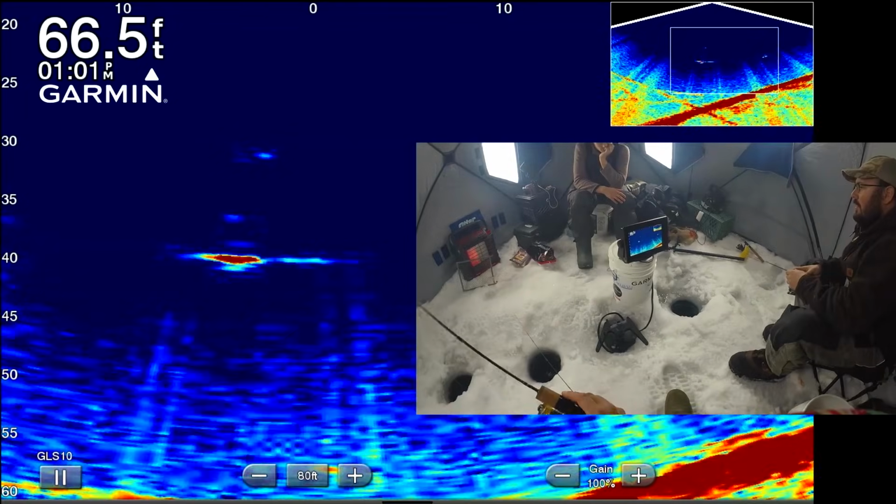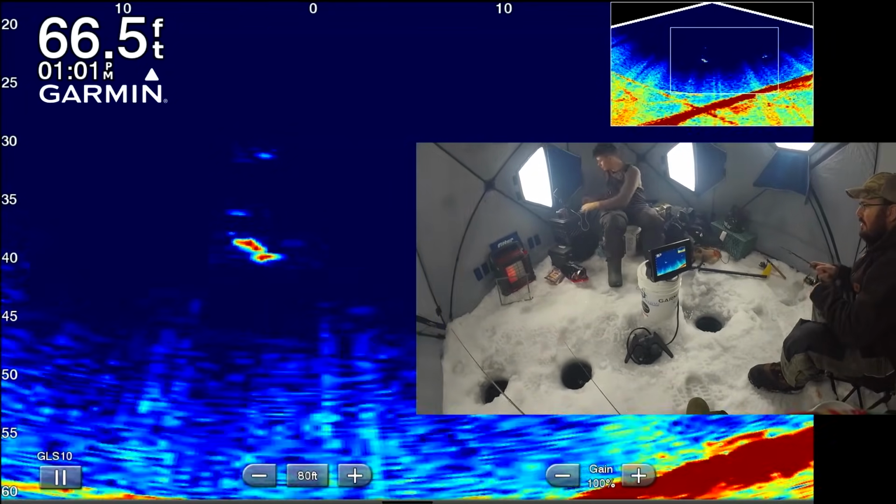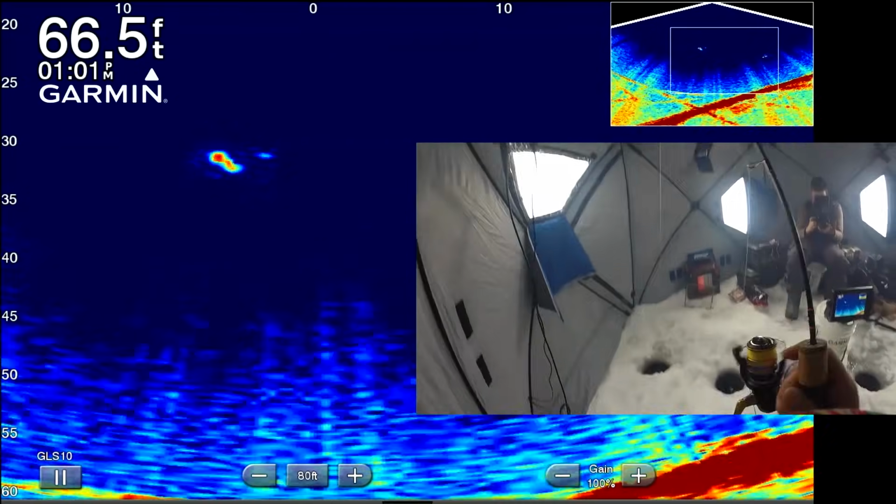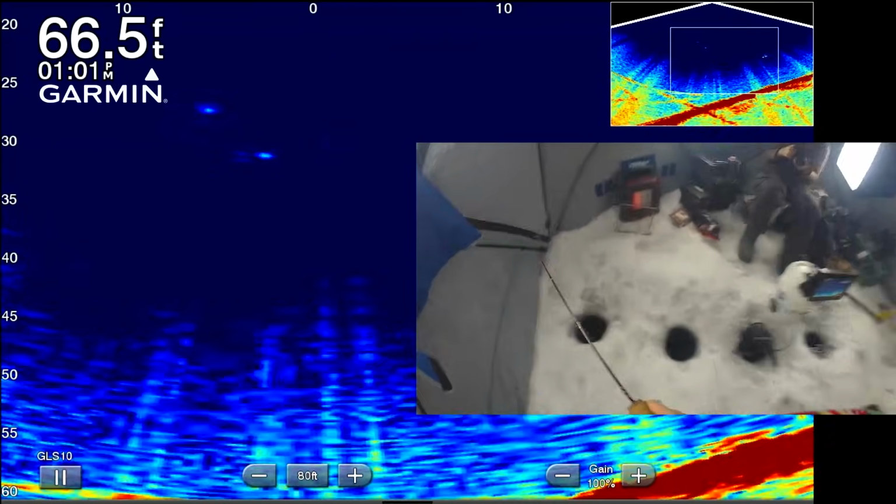Fish, fish, fish! Oh my goodness. Big red mark. Here comes the Z Viber fish. Got him! Nice. Okay, you want to get my dead stick? Yeah.